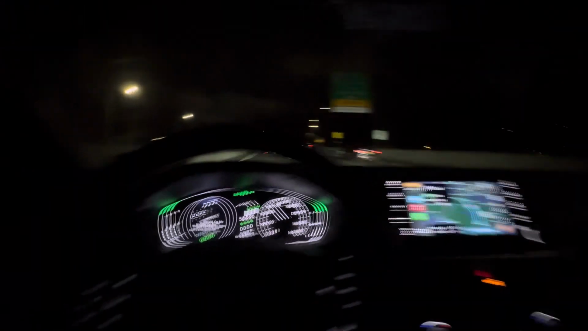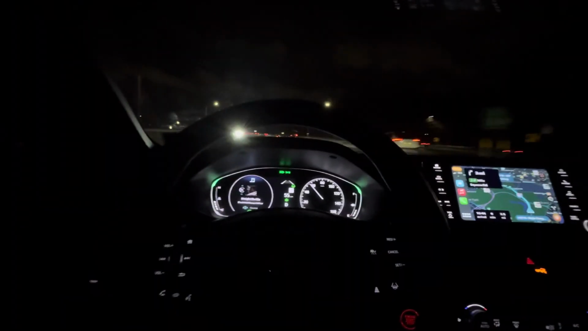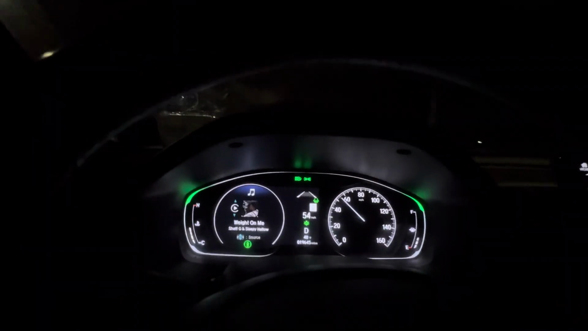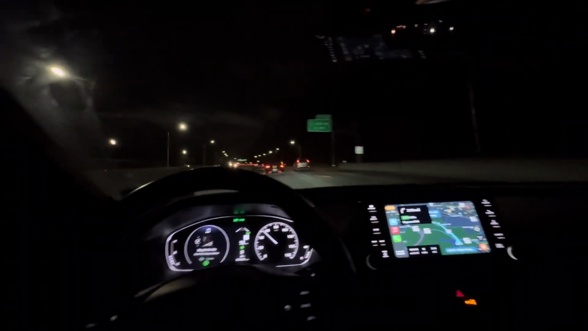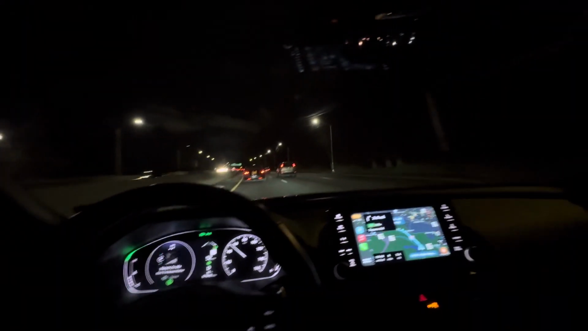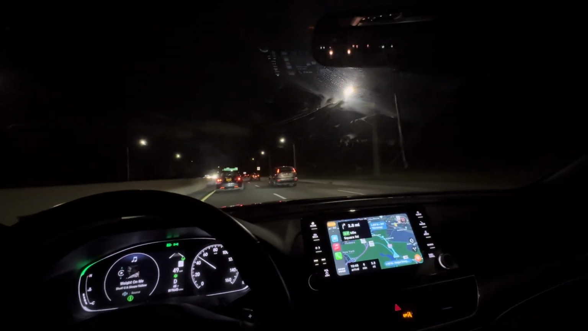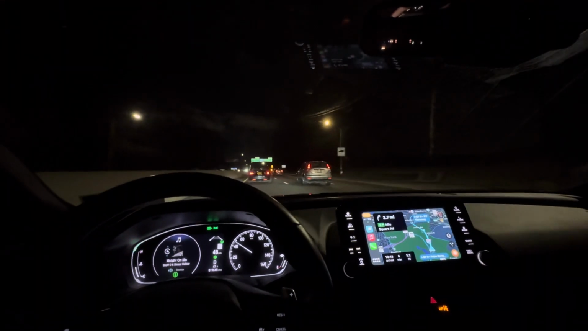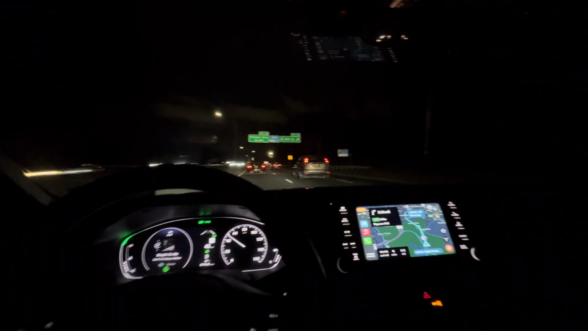I ain't gonna lie, this car right here, you see this? I'm low-key making the car drive by itself. You see that lane? The car's basically driving by itself. I'm not even touching the steering wheel like that, and it's moving by itself. Same thing with cruising. You know, when you're on cruising and you're on a long-ass journey, on a long trip, like 2 hours, 3 hours.